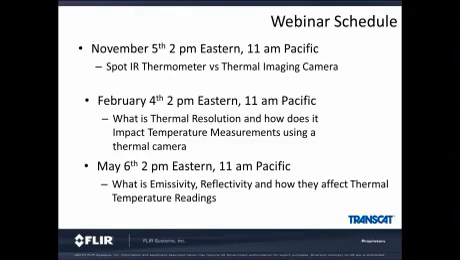On February 4th at 2 p.m. Eastern, 11 a.m. Pacific, we will discuss what is thermal resolution and how does it impact temperature measurement using a camera. Basically, how far away can you measure something depends on the size of the target and the optics in your camera and the number of pixels in your camera.